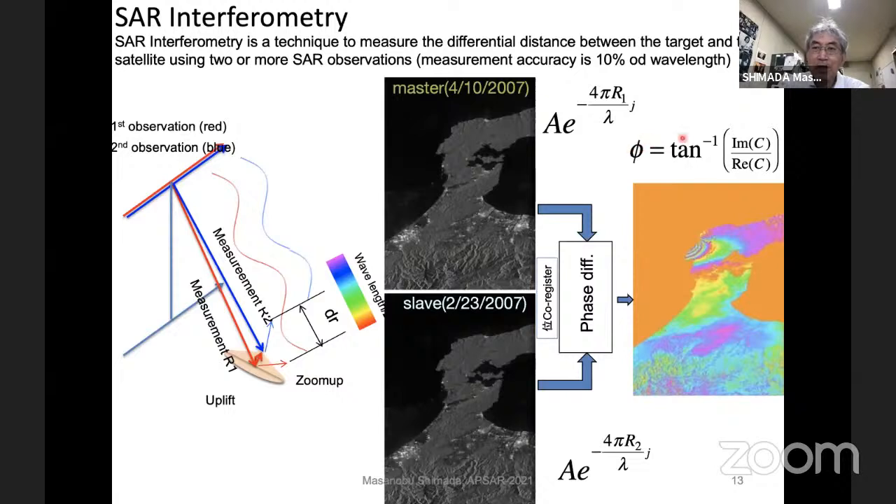This is the arctangent of the imaginary part of the correlation of the two images divided by the real part of the correlation, which gives this here. So the epicenter was here, and this point was uplifted towards the satellite direction. This was a quick look at the surface deformation of the Peninsula using interferometry.